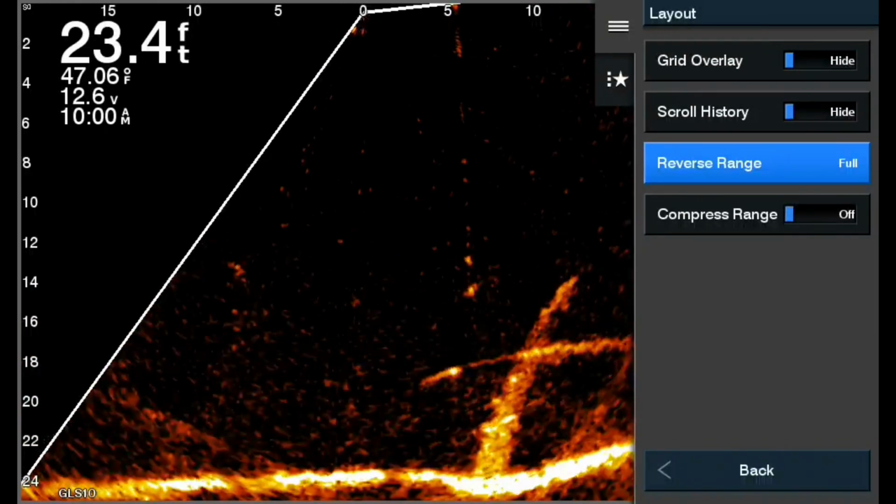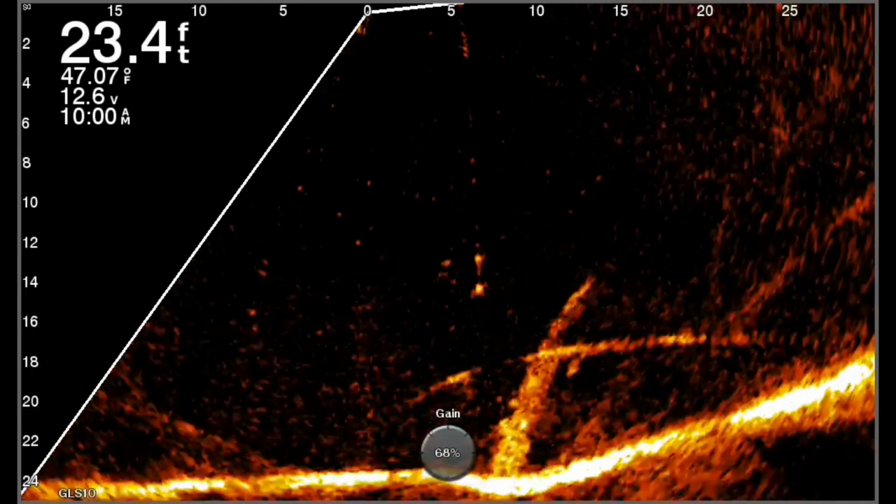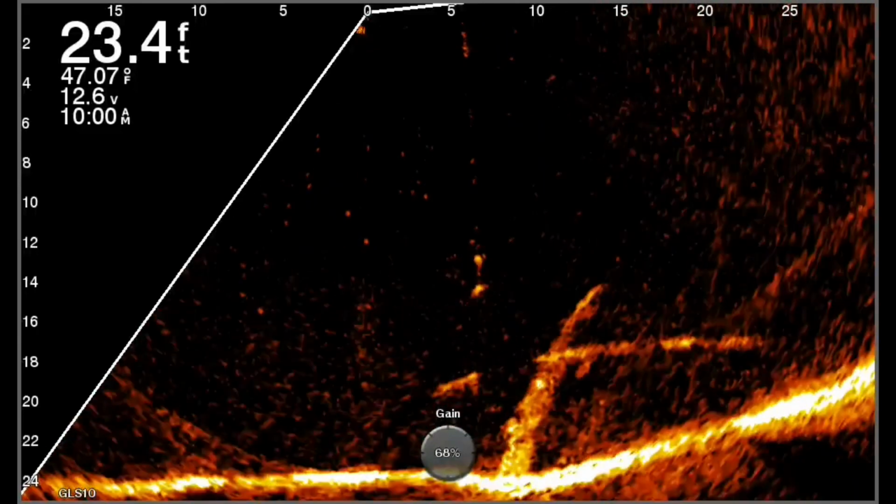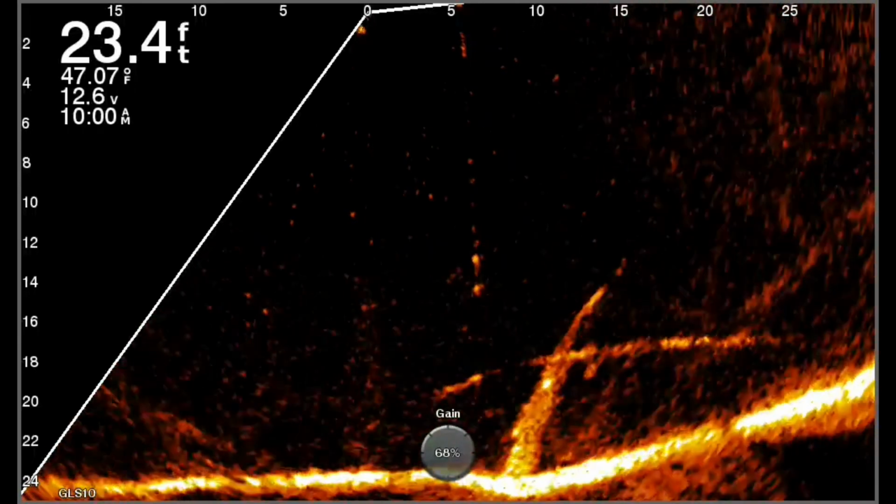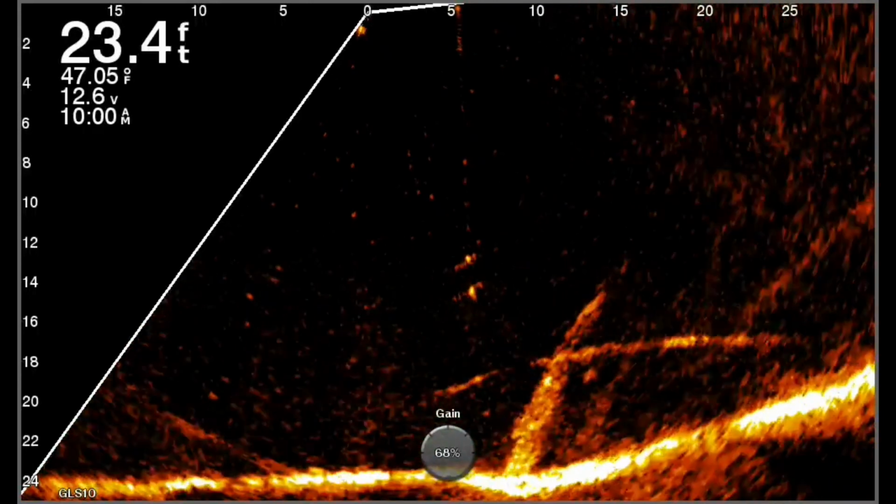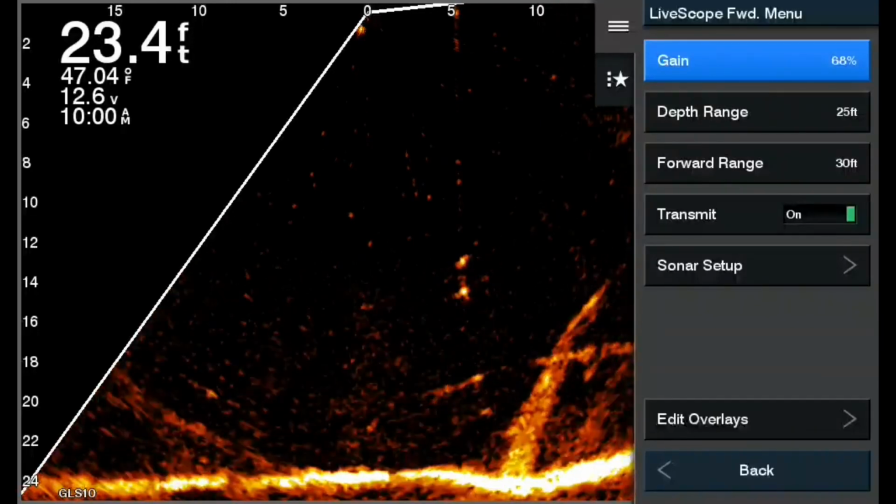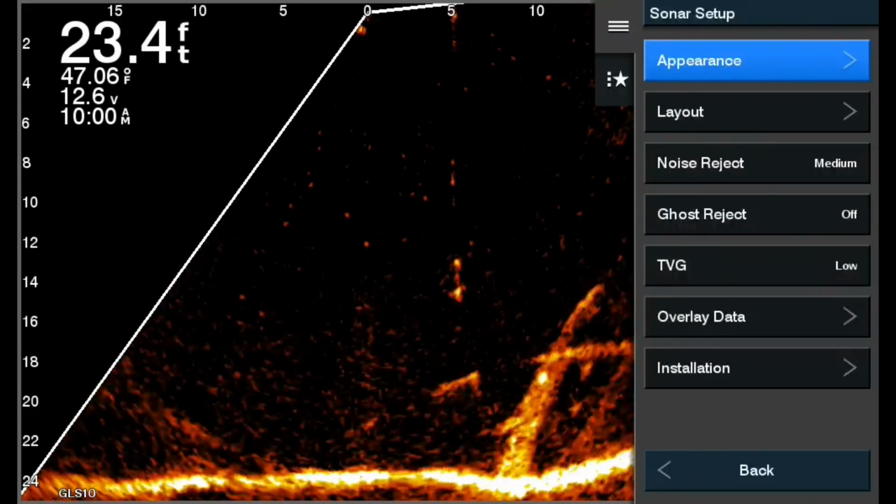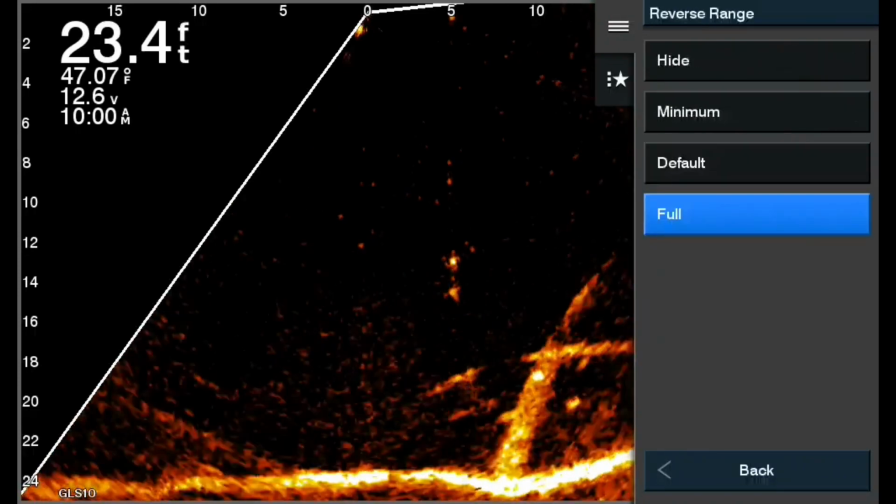Now, as it's set right now, it's in full range. Where this would be really handy is if you were drifting, or going forward, and the bait is dragging behind the boat. Let's say you're working the edge of a creek channel and you're crappie fishing, and you're not still, you're going forward and actually driving a contour line. That would be good because the bait's going to sway back behind the boat and you want full, maximum visibility of your bait. That's a great tool right there.